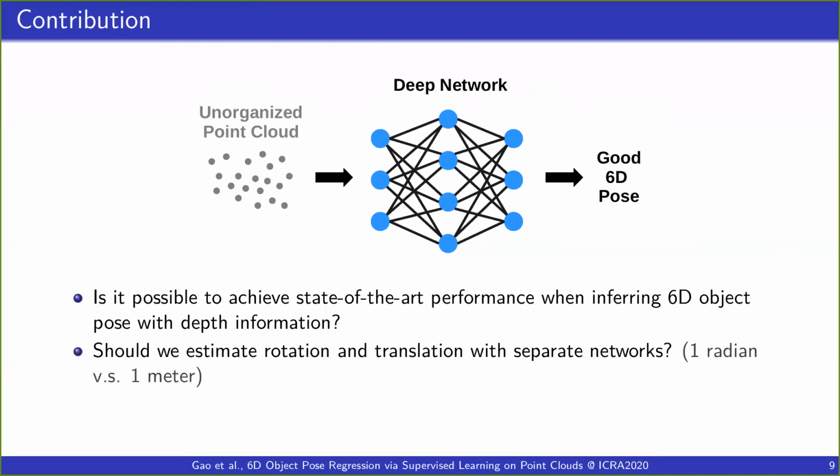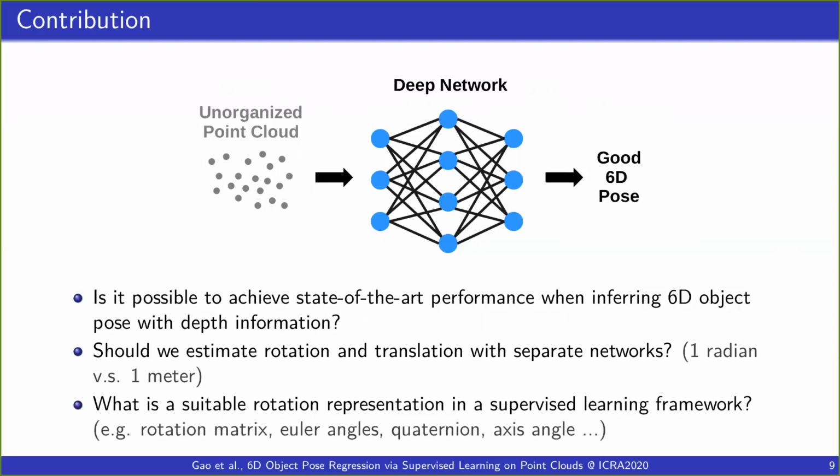The first is that since rotation and translation have mathematically very different metrics, as in radian and meter, whether they should be estimated with separate networks or not. The second is that a rotation can be represented in many forms, such as rotation matrix, Euler angles, and so on, and what would be a suitable rotation representation in a supervised learning framework.